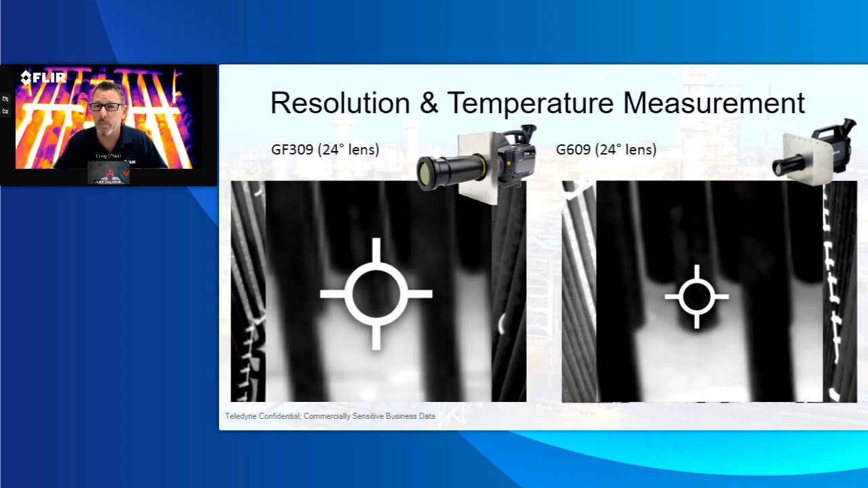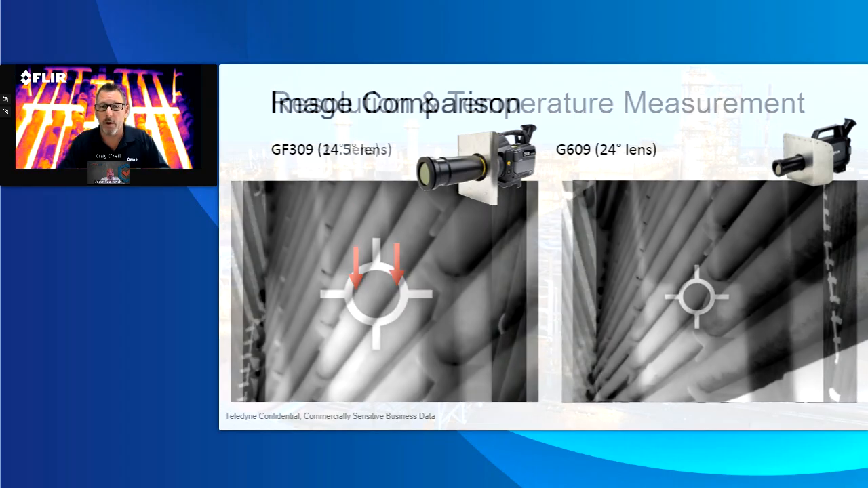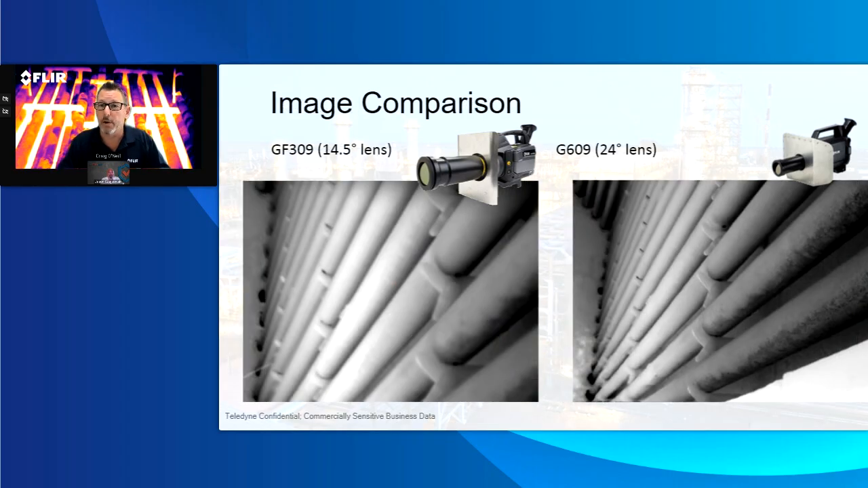What that does is, when you're measuring with the 309 or even the old Inframetrics PM 390s and 290s and a GEMA 550s, for those that may still use those antiquated technologies, you're getting a much better temperature measurement because you have more pixels to measure on that. You're not only getting a better temperature measurement, you're also getting an amazingly better image quality.